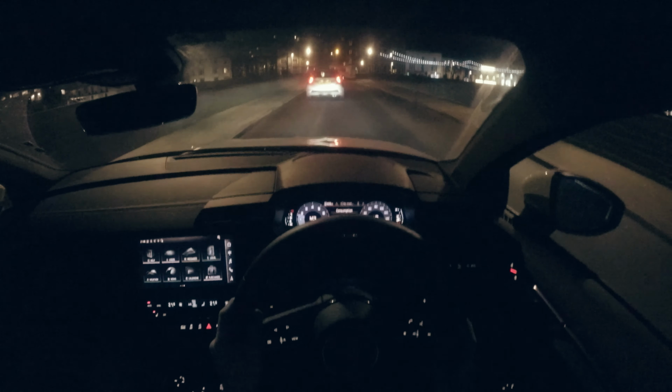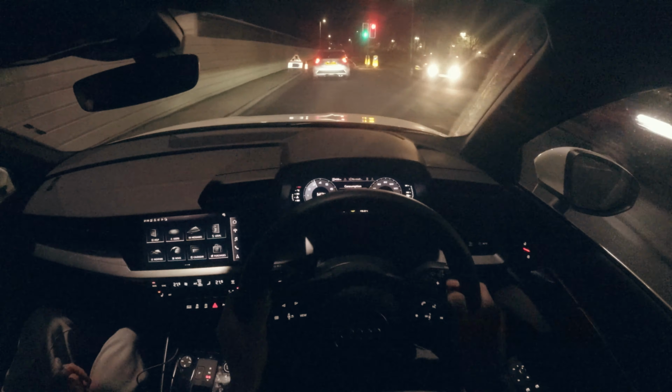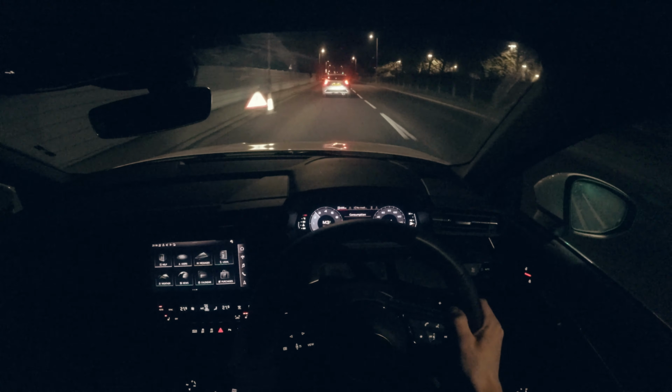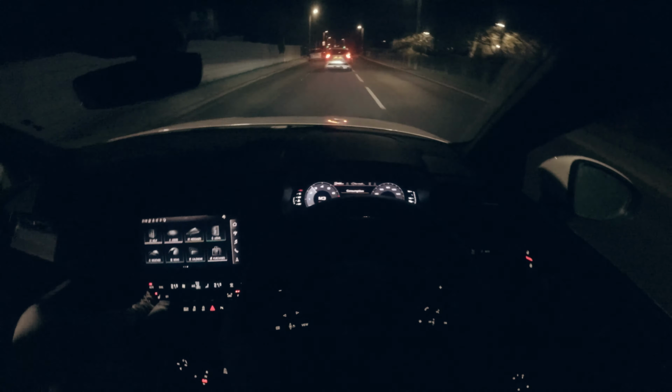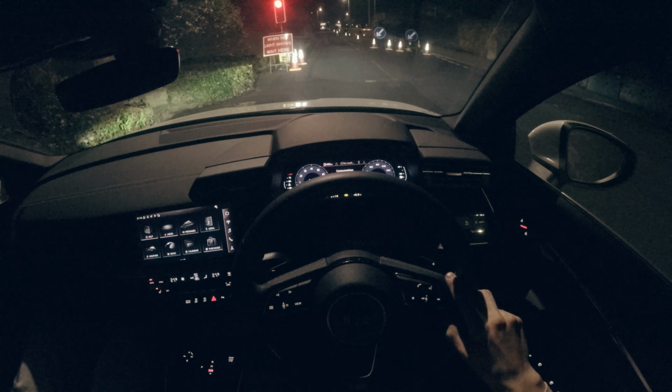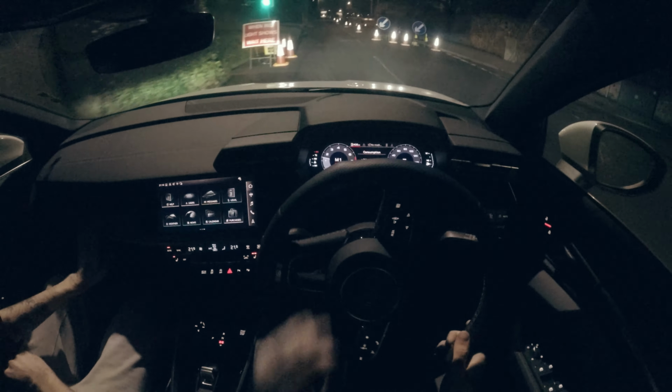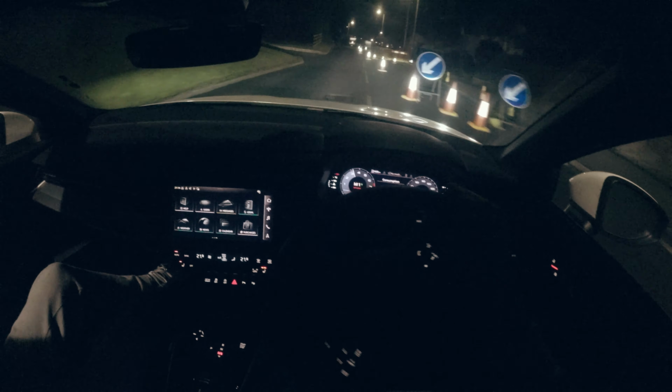Yeah, first, second gear in this has got quite a nice sound to it. These fans are really loud, aren't they?